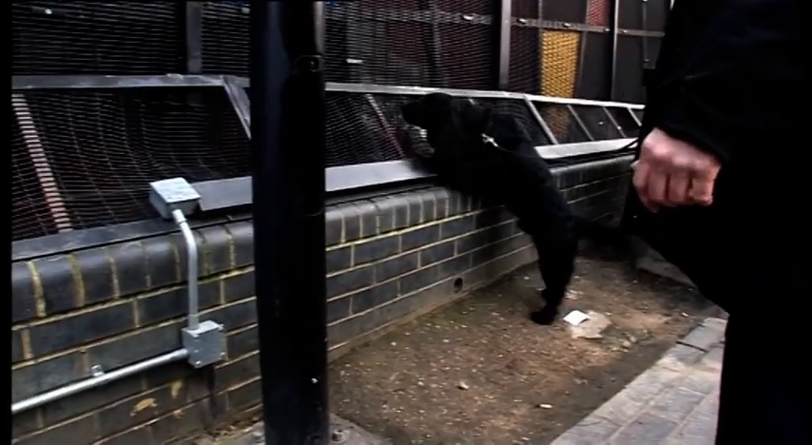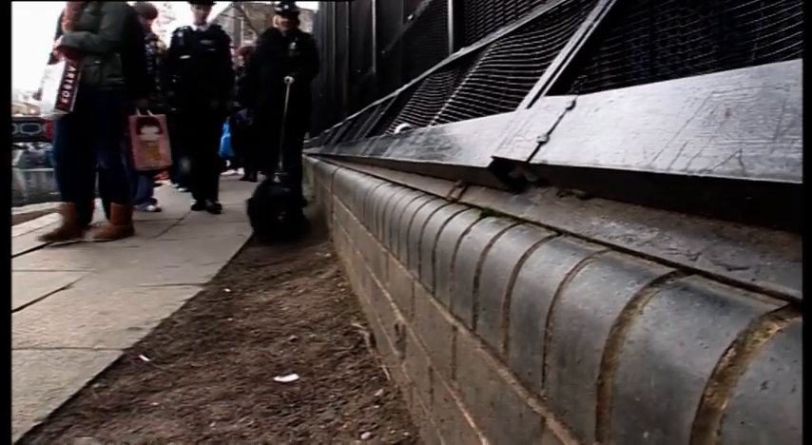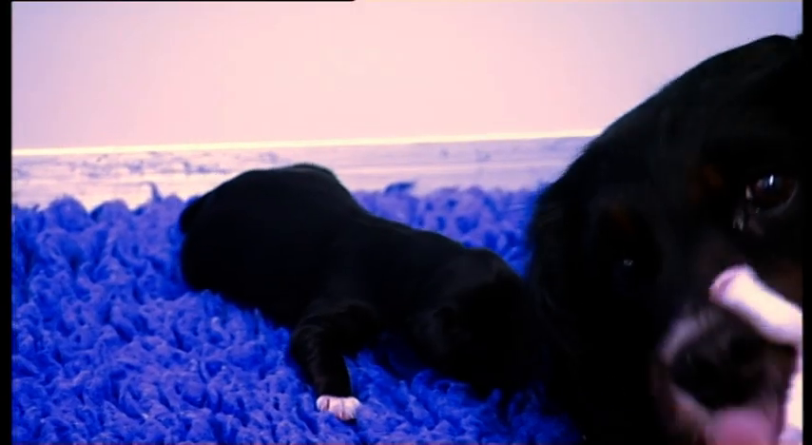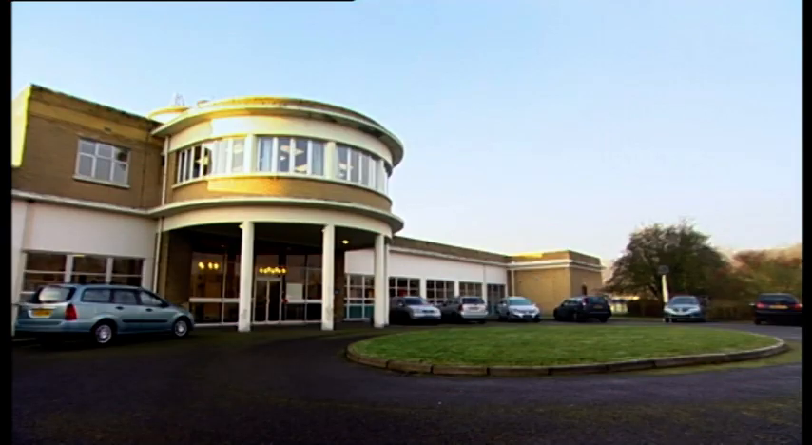Aside from the cost of training Diesel, each of these special operations cost the Met Police a bundle. Diesel has policing in his blood. He comes from a long line of talented police dogs. This is Sugar, Diesel's mum. She's given birth to 9 police spaniels so far. This is her 3rd litter. 5 more brothers and sisters for Diesel.